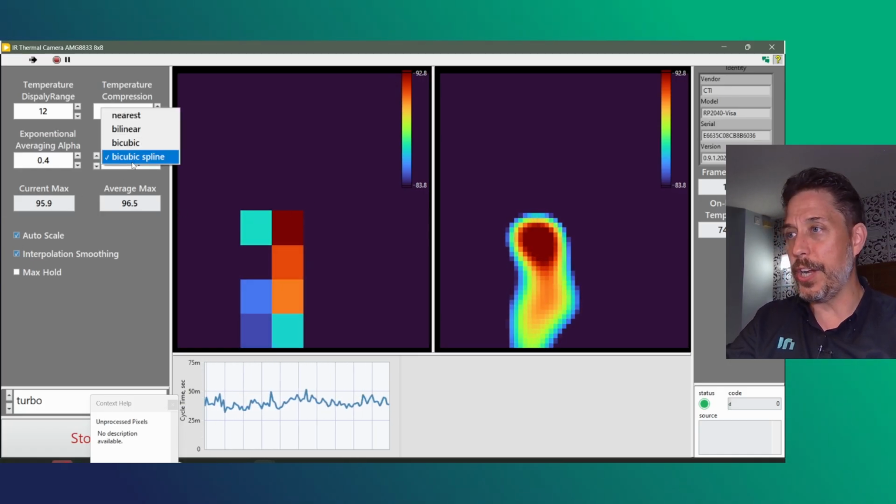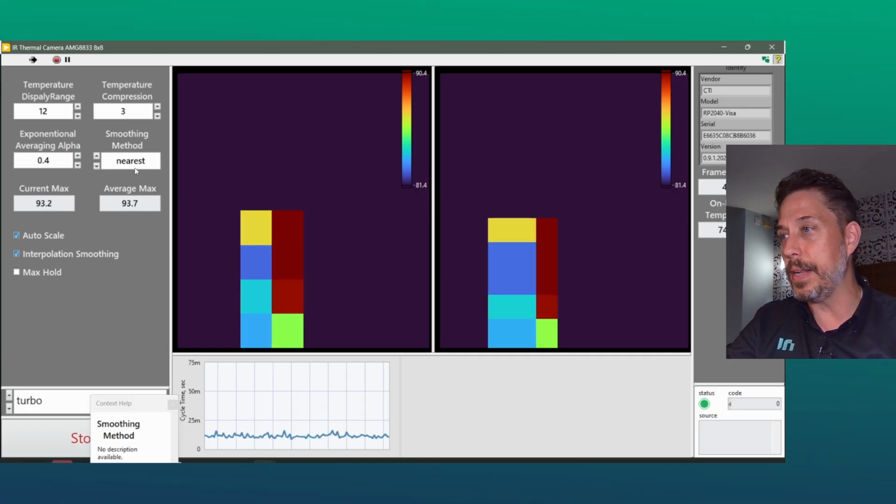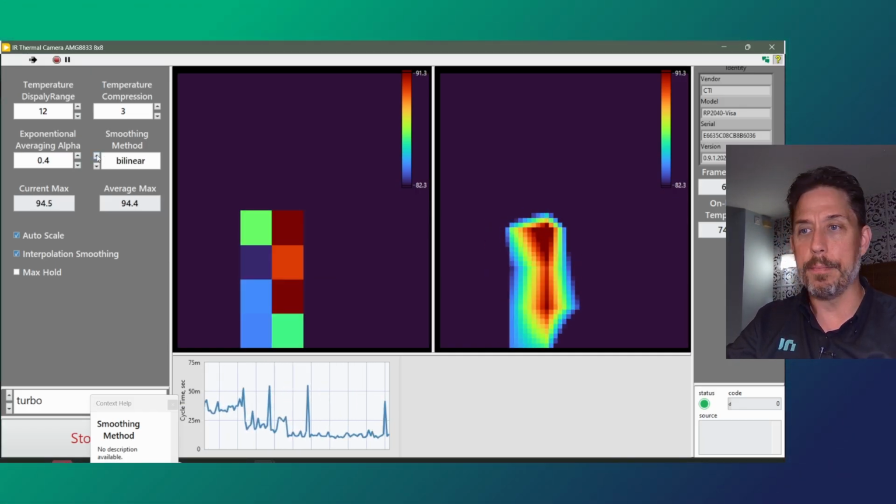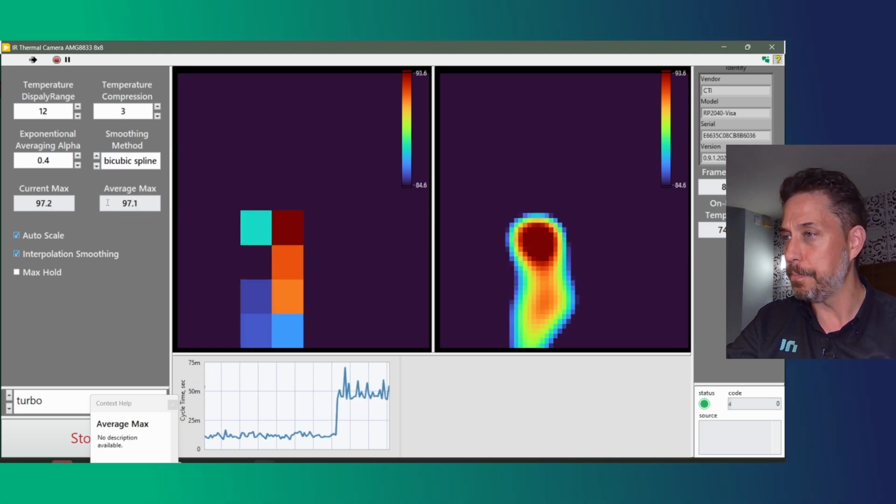So if I were to change it to just be nearest, it's going to go ahead and oversample, but it's going to be pretty bulky, and then bicubic spline, bicubic and bilinear. Actually, I think it was bicubic spline is the one that gives us the best results.